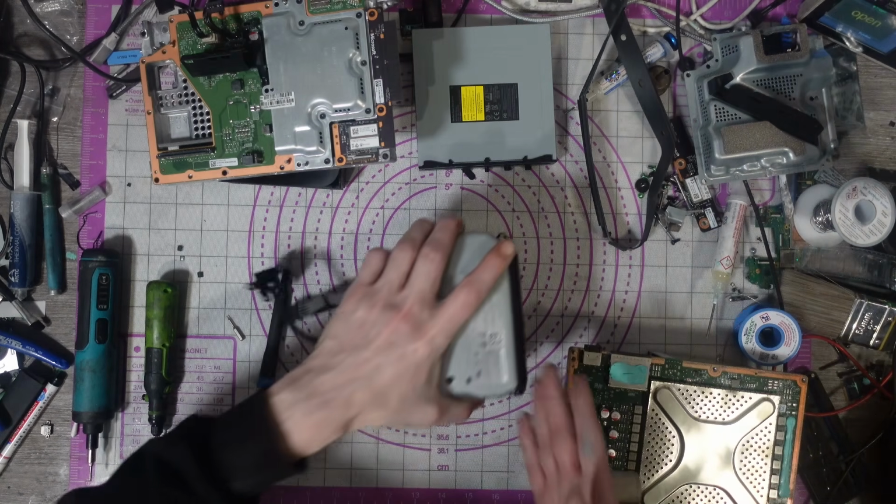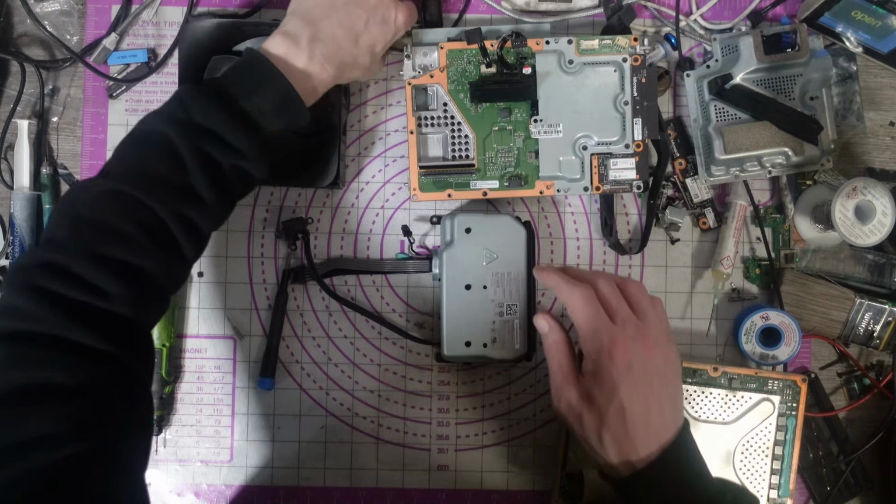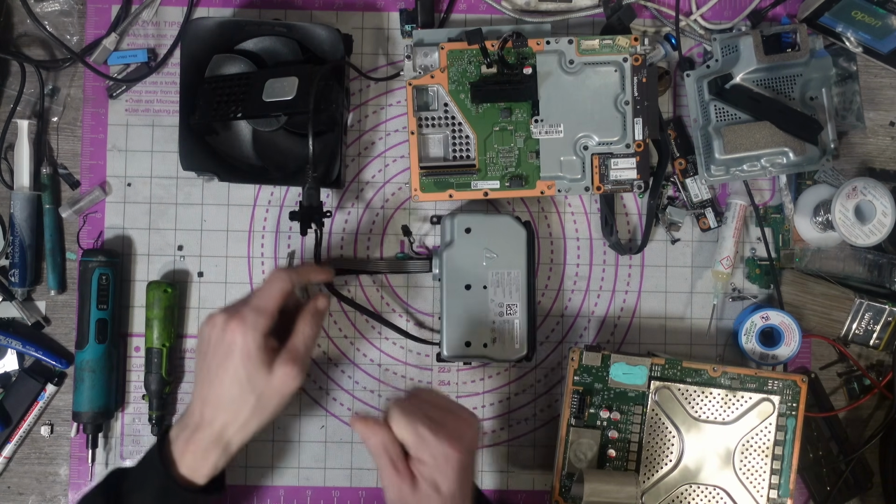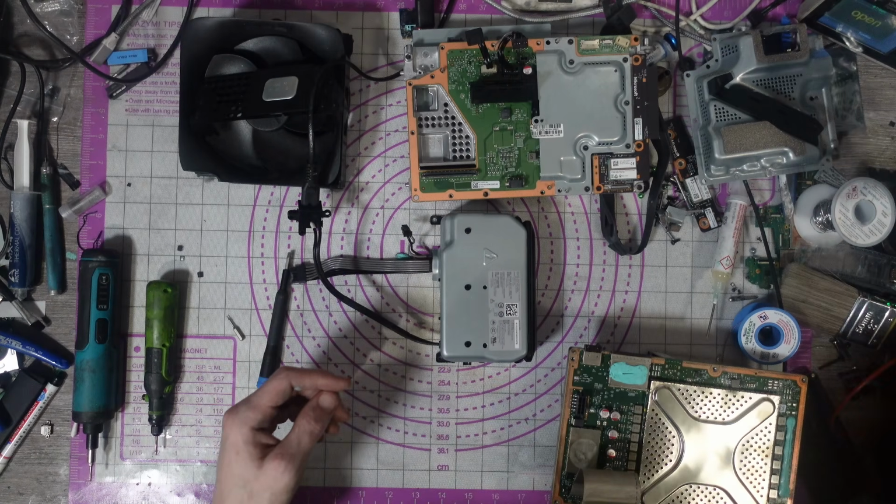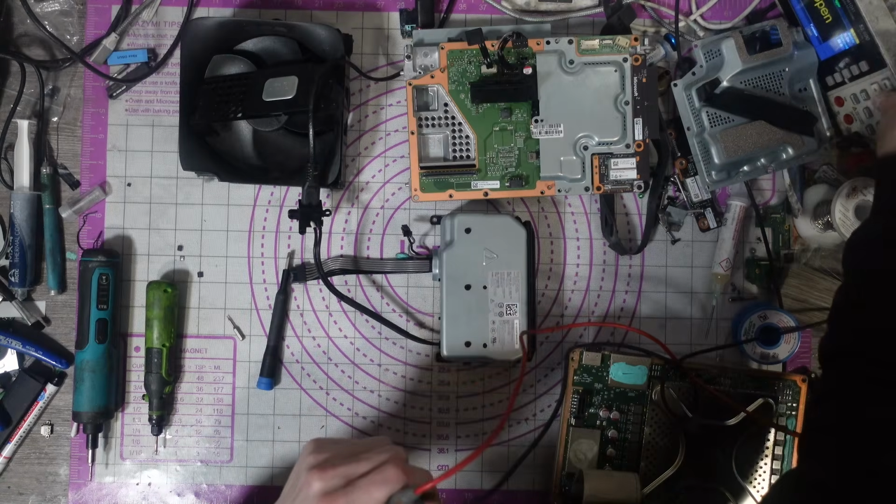Right, so first thing I want to do then, just test the power supply, make sure that hasn't died. Because it's a bit strange how it's just suddenly died again. Well, not suddenly. I mean, it wasn't that long after the customer got it back, but it's a bit strange how it's just randomly died like that when it was working fine.